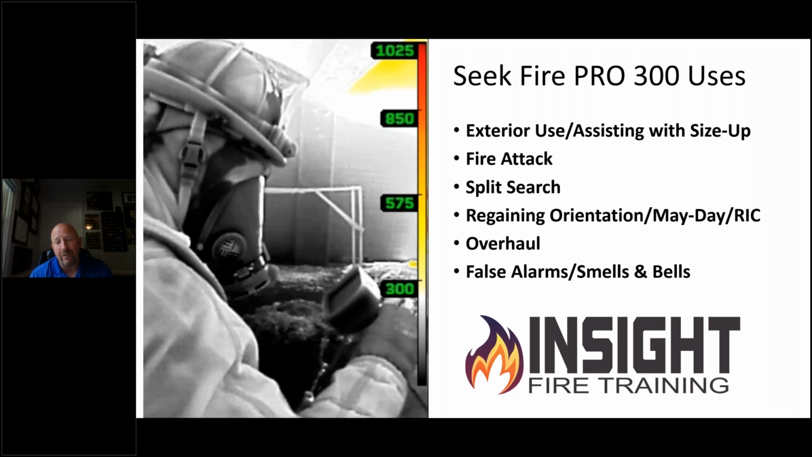As my friend Joey Baxter says, as a captain in his department, he could be driving the truck, he could be running the pump panel, he could be doing a 360, he could be on the hose line, he could be searching, all at the same fire. That's the value of a reduced staffing environment. So he doesn't need a big bulky camera hanging off of him if he's got to throw ladders, grab axes, tools.